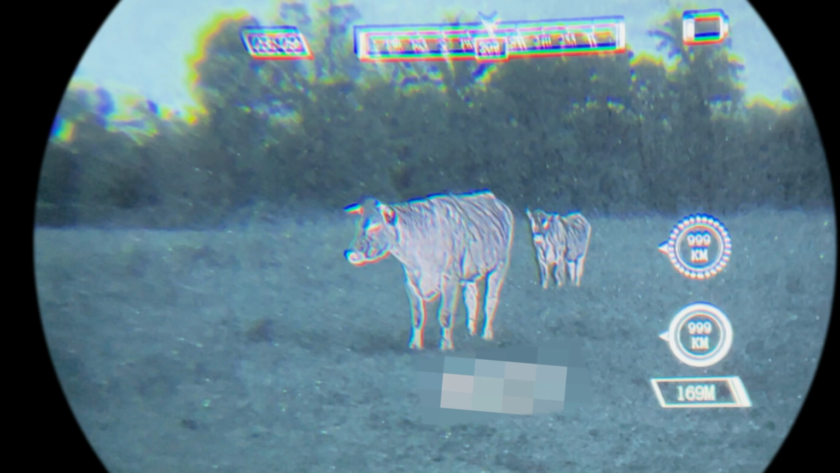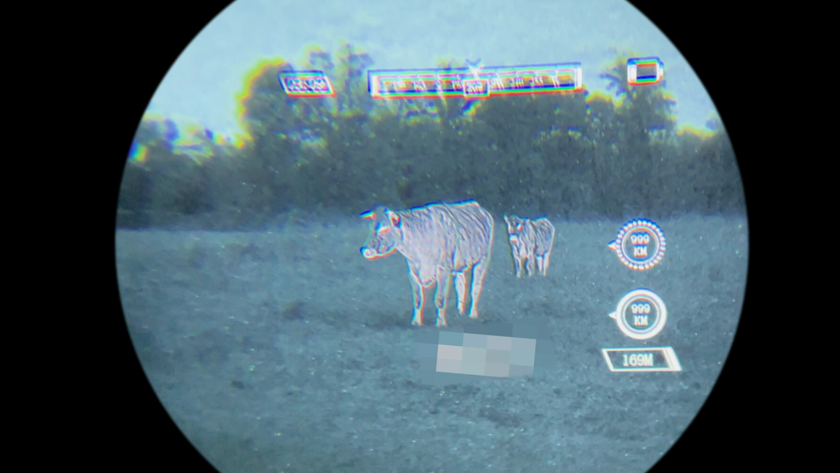I don't know if it's possible, but if at any point in the future you are able to develop the technology to have a thermal overlay, where you're looking through the night vision with that little circle-ish area that has thermal, that would be super cool. I would love to see some form of iteration of that, rather than having it be independent of each tube, have it actually overlay over the night vision.